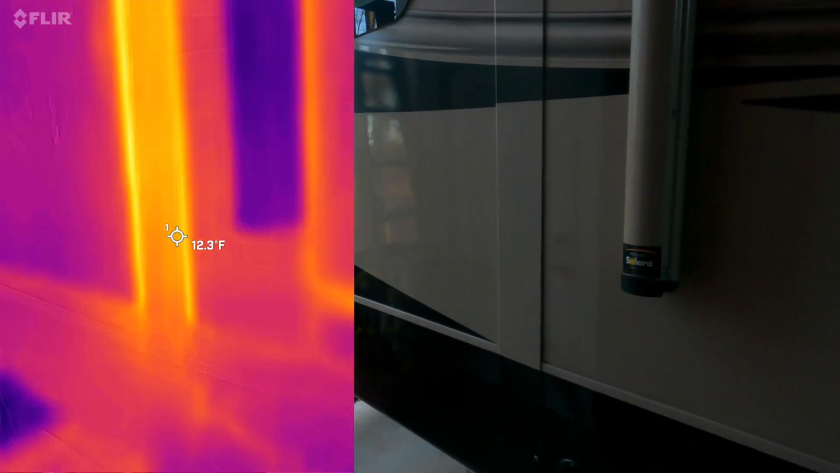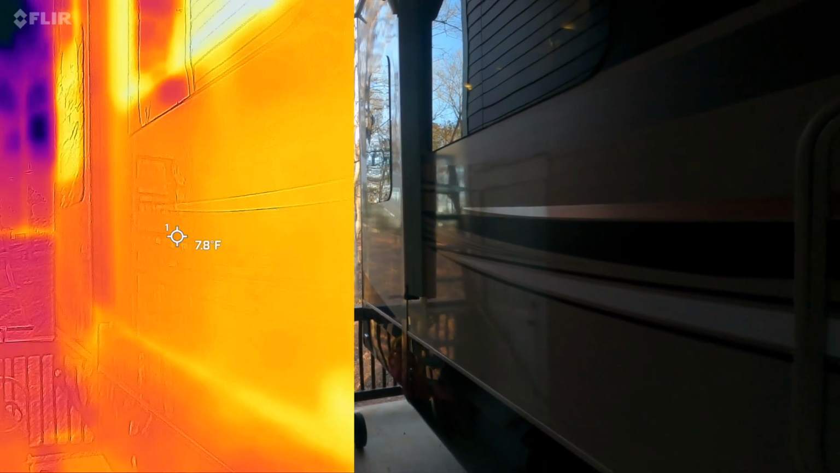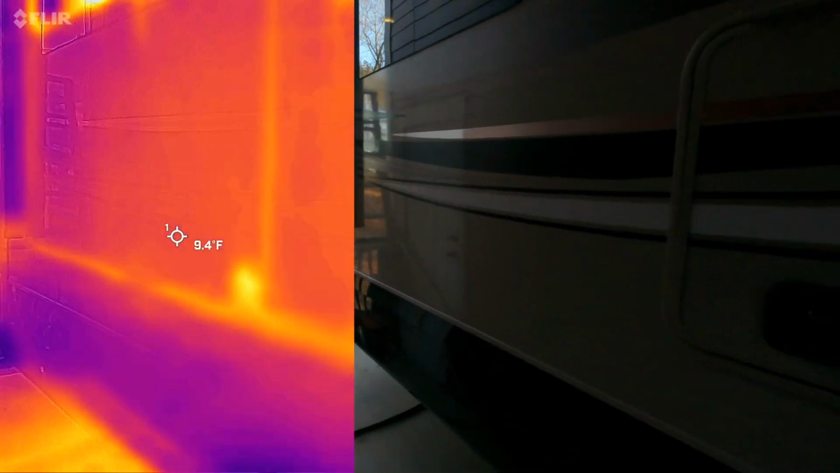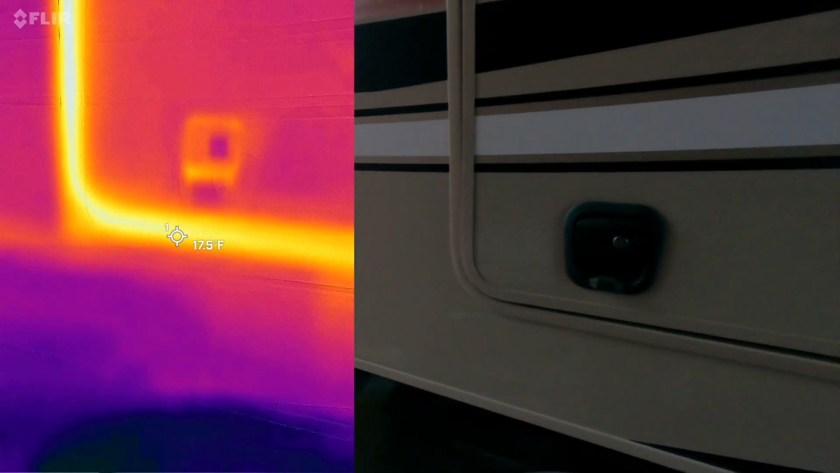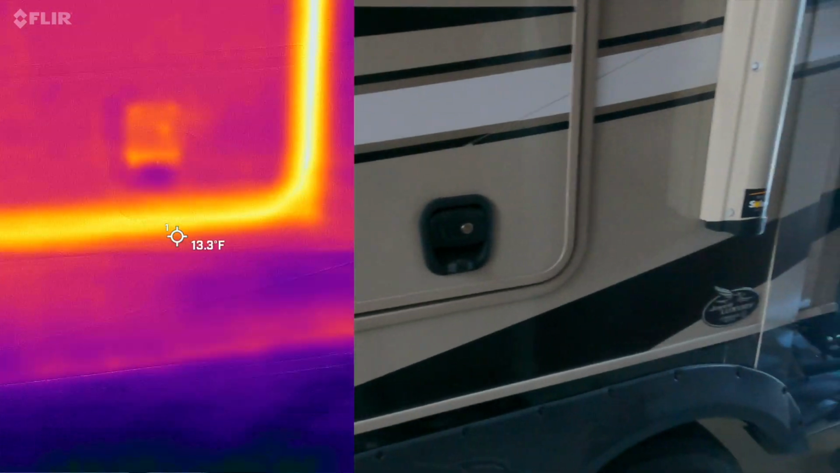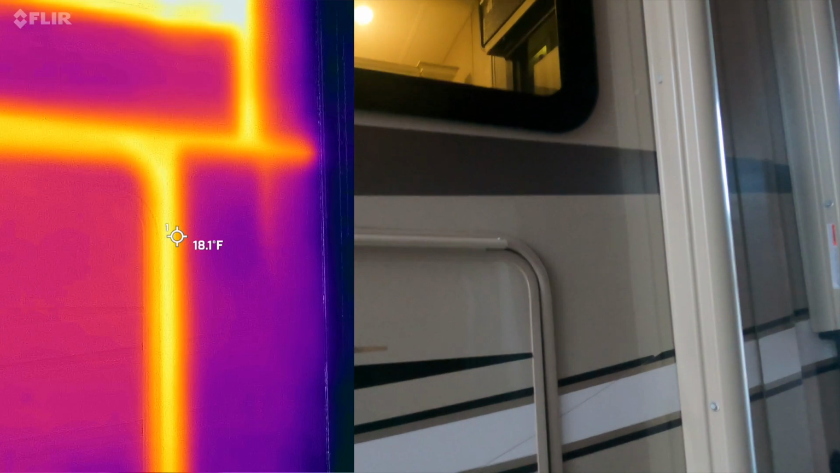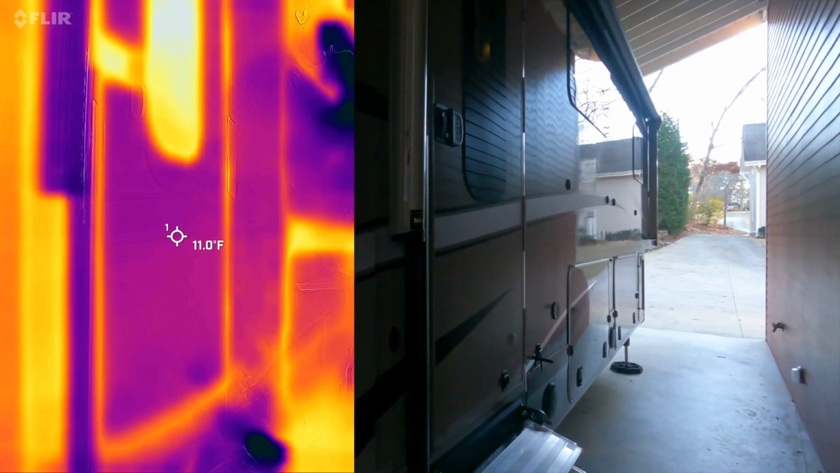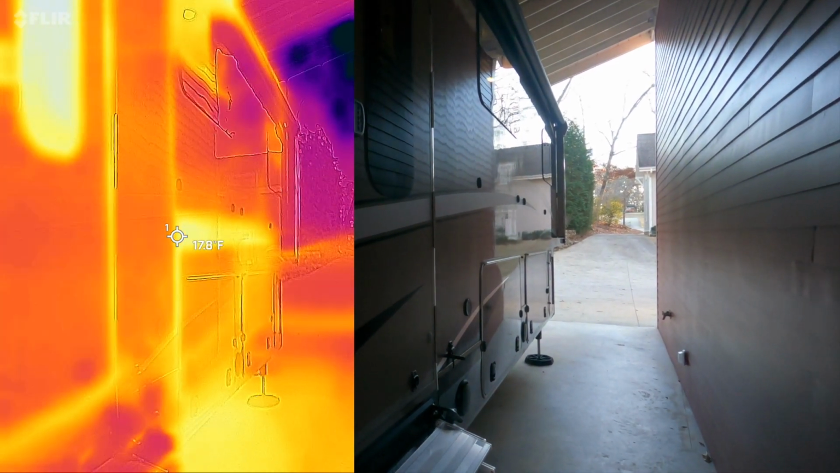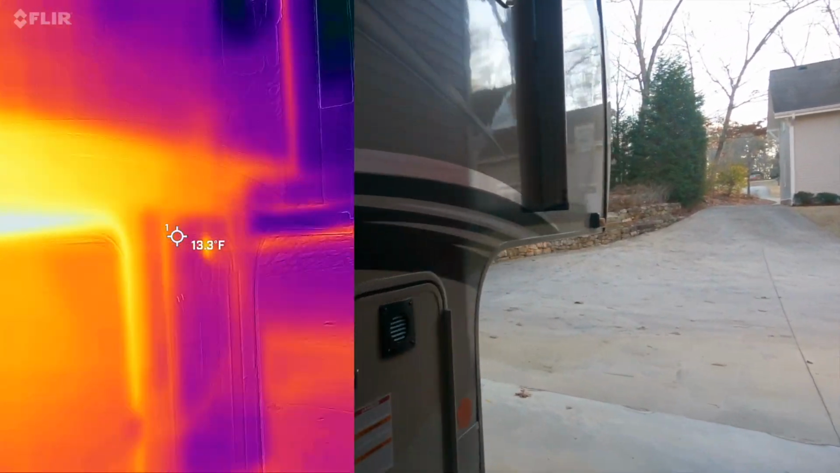And notice I've got the slide shut here. I did that because it's in storage. I want to be able to give you all a view here, but I did leave one slide open on the other side that I'm going to show you, and I think that'll be kind of interesting to see what kind of leakage we're getting around. But I mean, check out the leakage around the doors. Those gaskets probably could be fine-tuned a little bit so that kind of leakage is not occurring, but not too bad. We'll go down the other side and pan and then walk around to give you another idea of what we're looking at here.